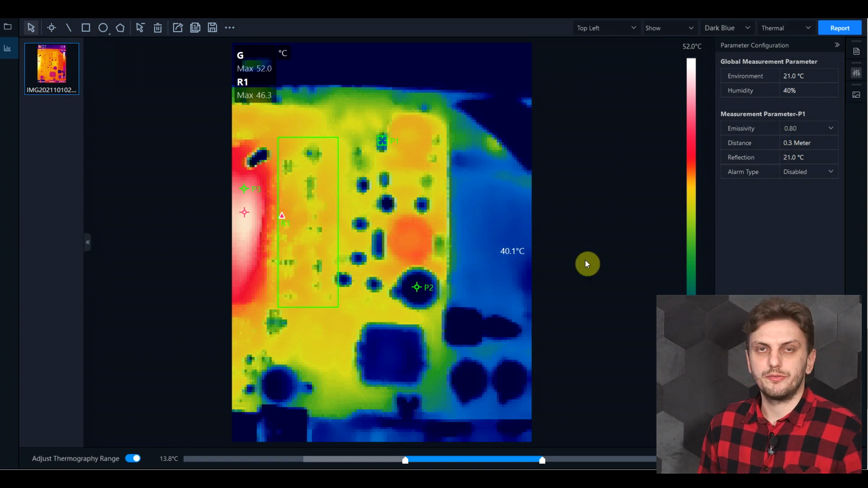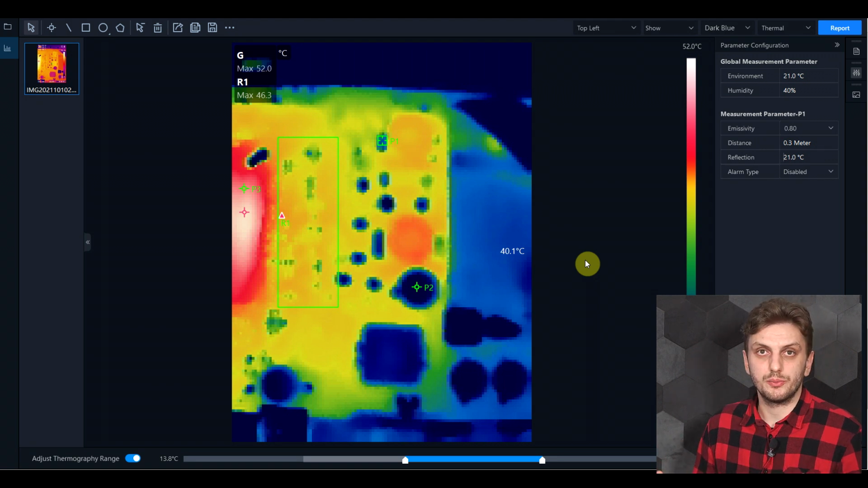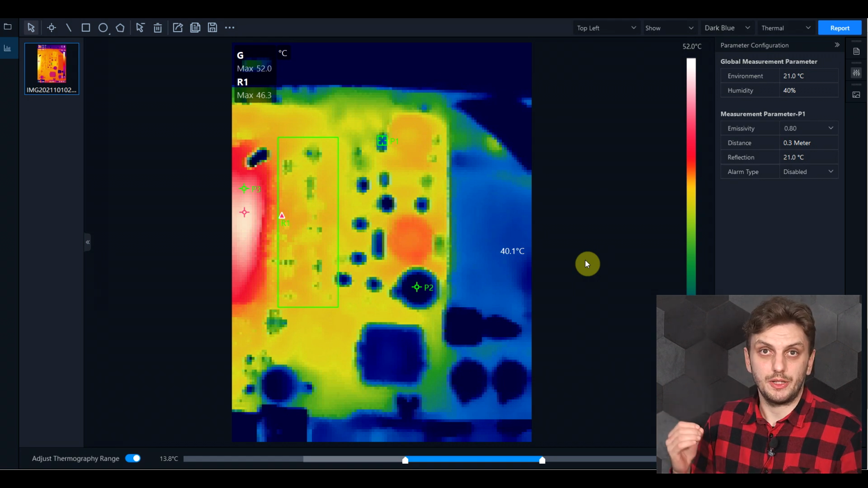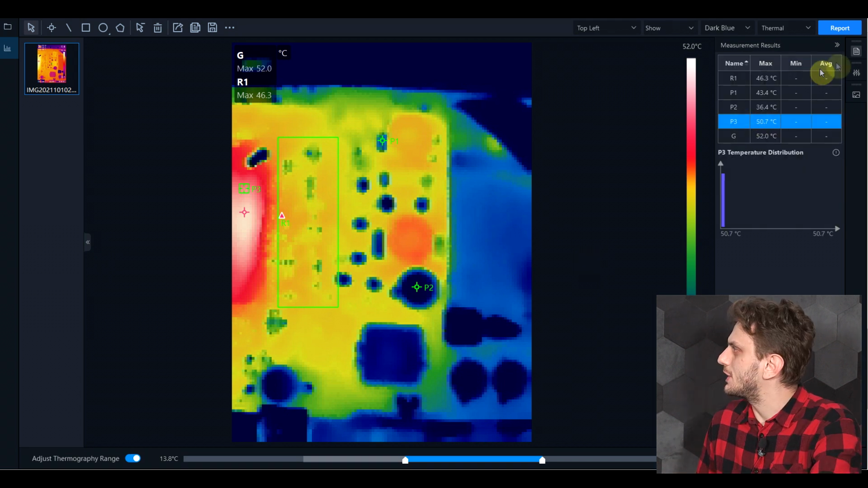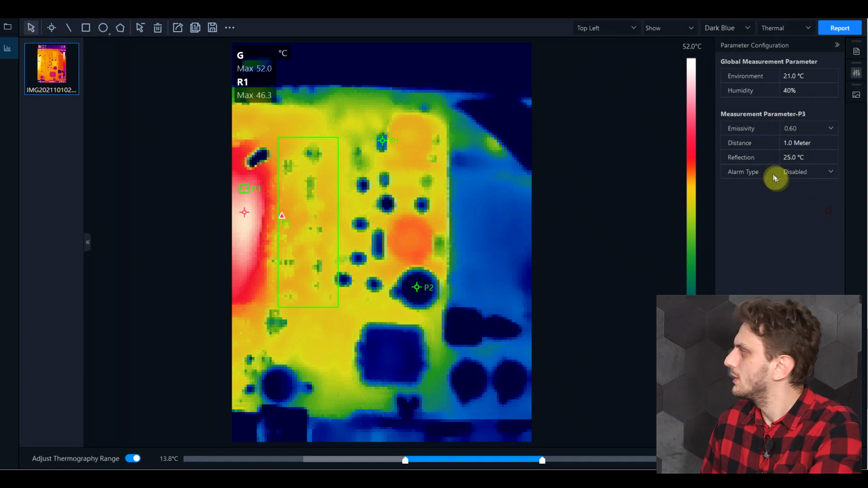This is quite an important feature, because on a board like this, where you have different surfaces with different emissivities, you would either have to make multiple measurements where you just change the global emissivity, but like this, you can set very specific emissivities for each of the measurement points, and then you should get the most accurate temperature in this way. So let's just change this thing also. Let's say here we have only 60. These are just some random numbers.